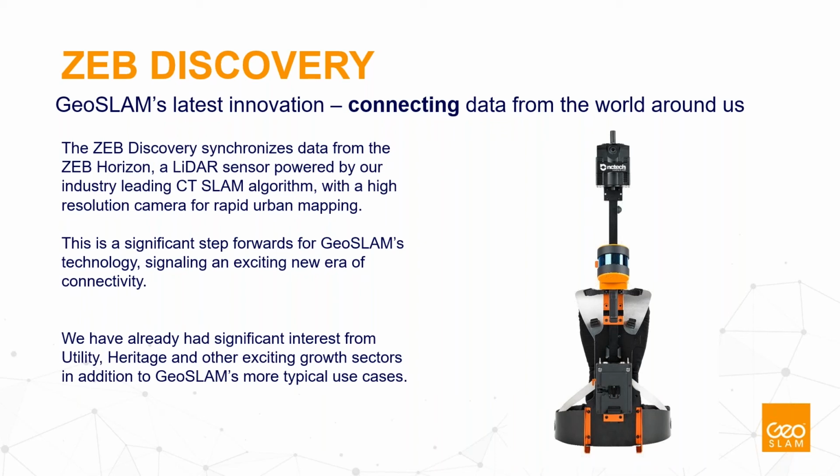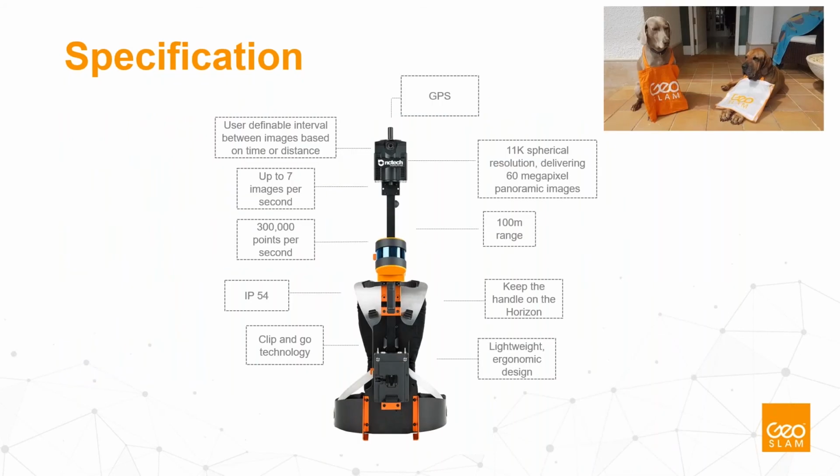So it's a high resolution camera for rapid urban mapping. And we think that's a significant step towards new technology, new applications from utilities, heritage, and other growth sectors, and also in a way competitor to some products we have not been in touch with, like all the backpack systems using a combination of different positioning methods.